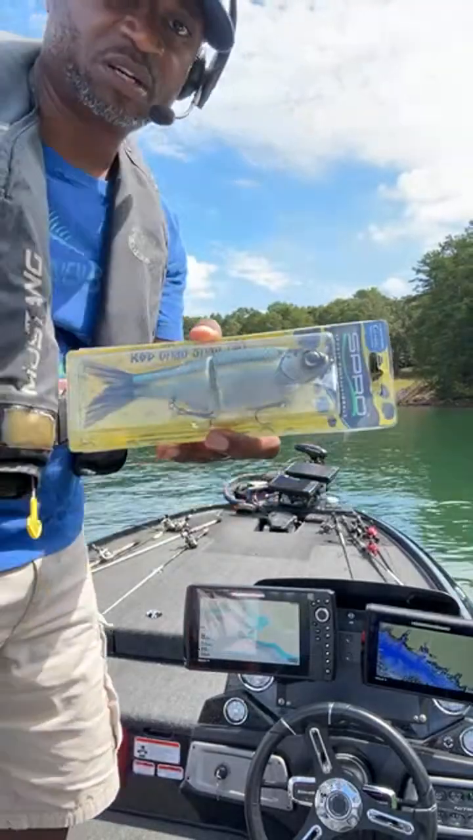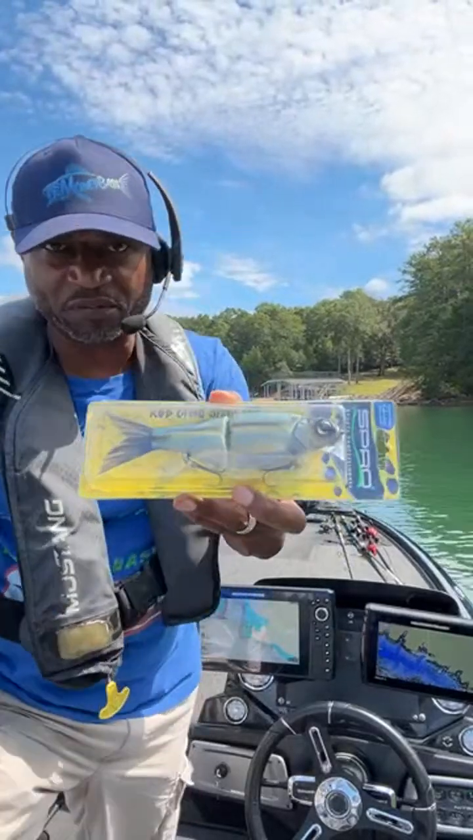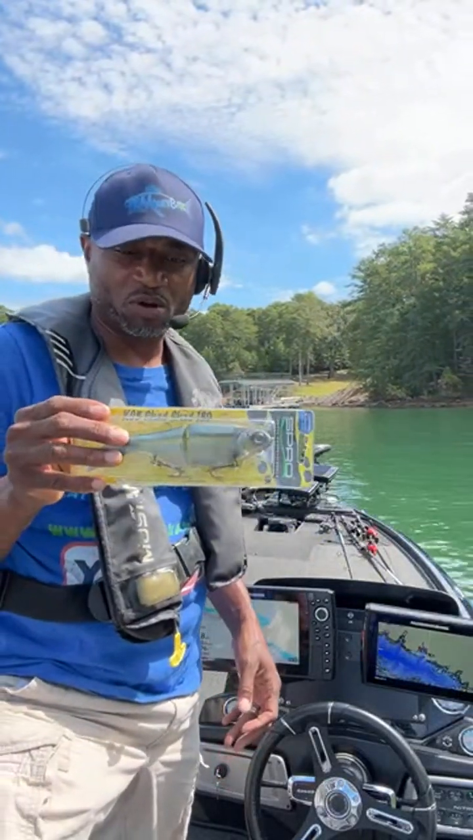So that is one of the baits that I plan on using this Saturday, but it's going to be kind of specific to locations. Once I find a place where it looks like it's ideal, I'll be throwing this shallow, so I'm not going to be throwing this out in deep water.